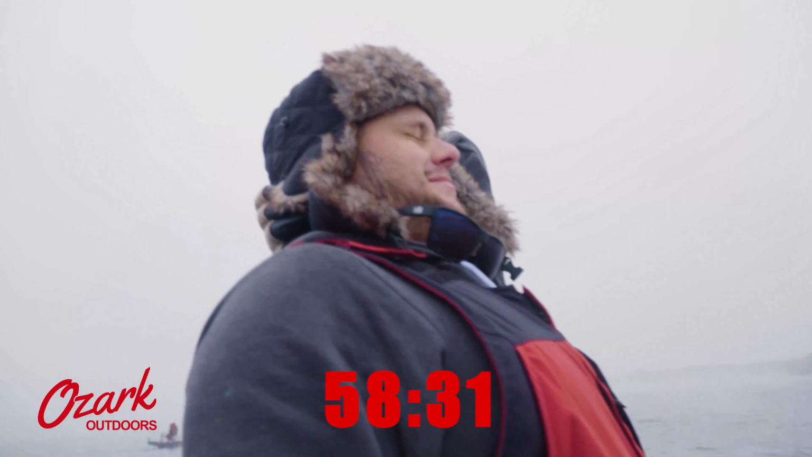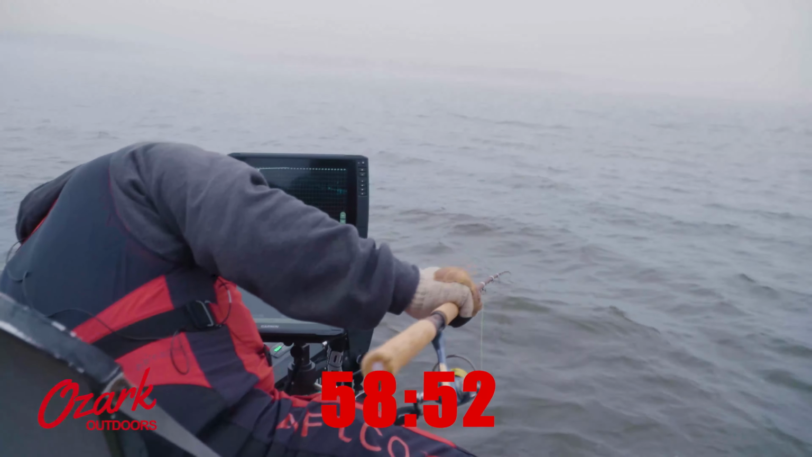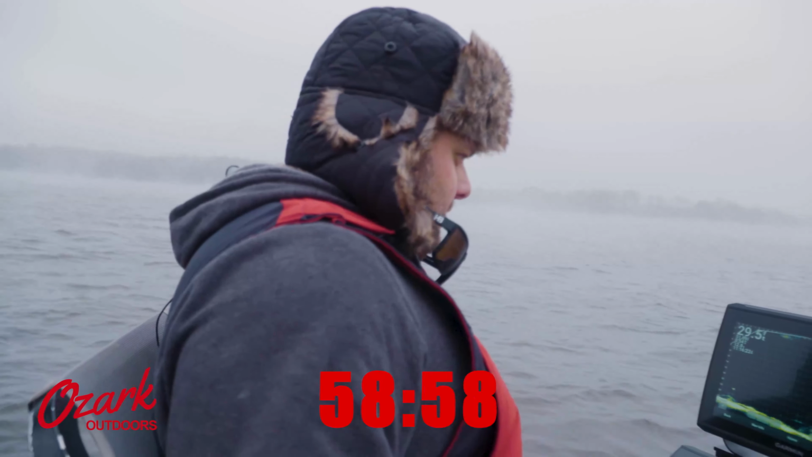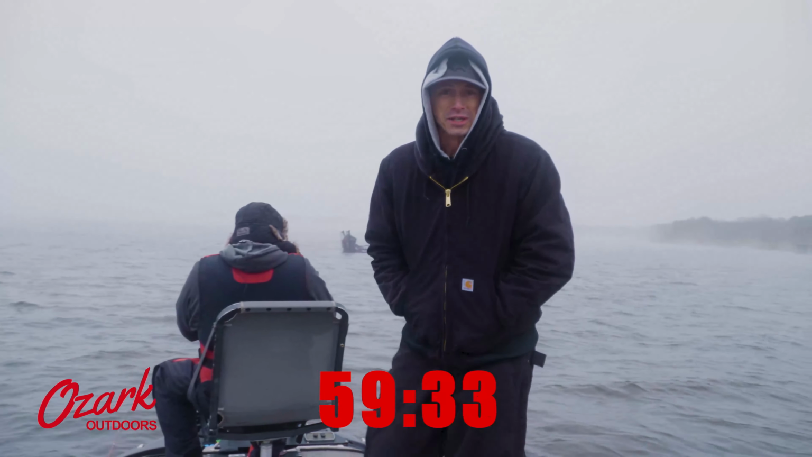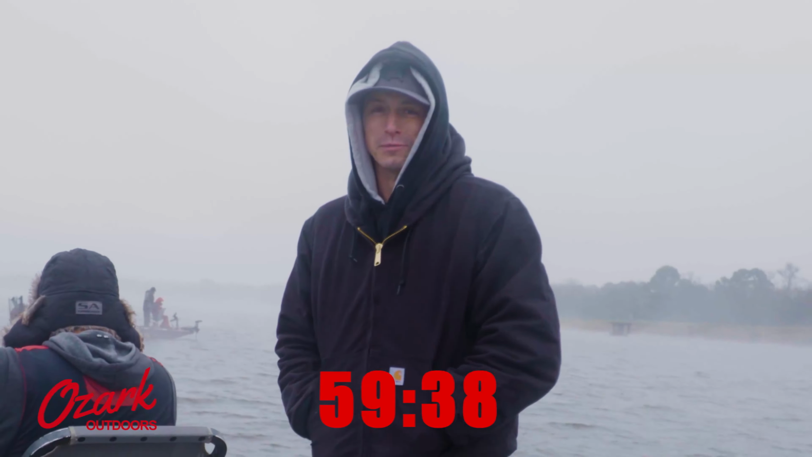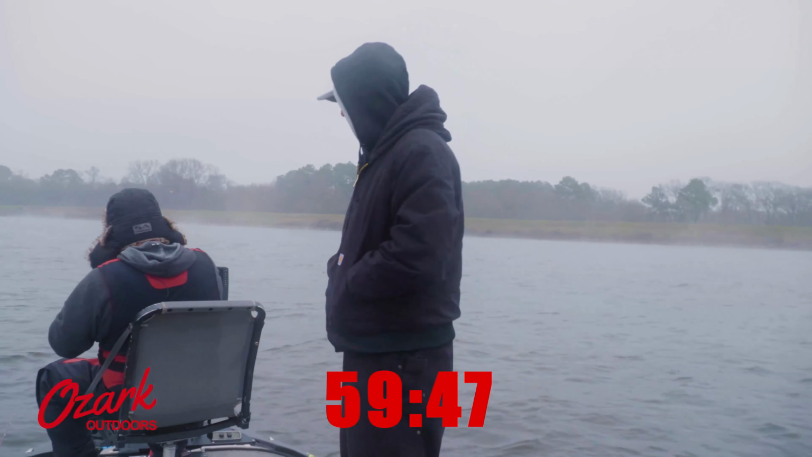Oh! That snagged the whole line off, huh? That was a 3-pound fish. Absolutely. Rookie mistake. Trying to boat flip it. All right, so he's trying to quickly get rigged back up, see if he can snag that 3-pound fish again. Tried to boat flip it. Fish hit the side of the boat, didn't quite clear it, and off it came.